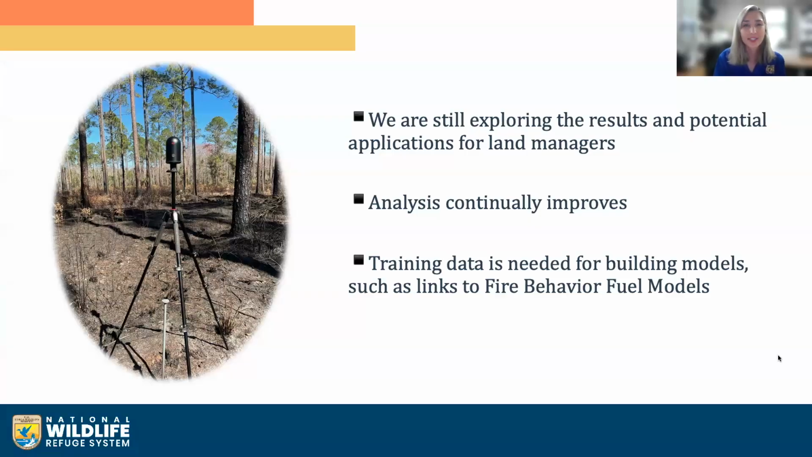While TLS has been used for years in research, we are still exploring the applications for land managers. There is great potential for empowering land managers to make decisions based upon the best data available, but it is a process of collecting data in co-production to identify what is most useful for them and how they can apply it. One of the really great benefits of TLS is the scans are saved forever.